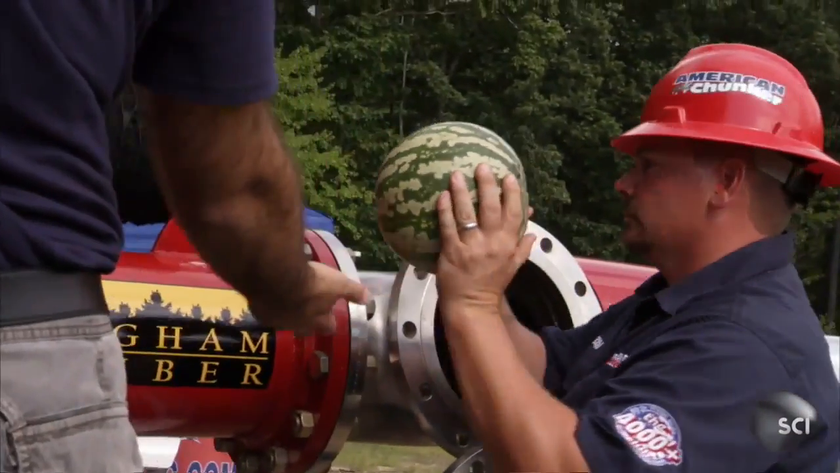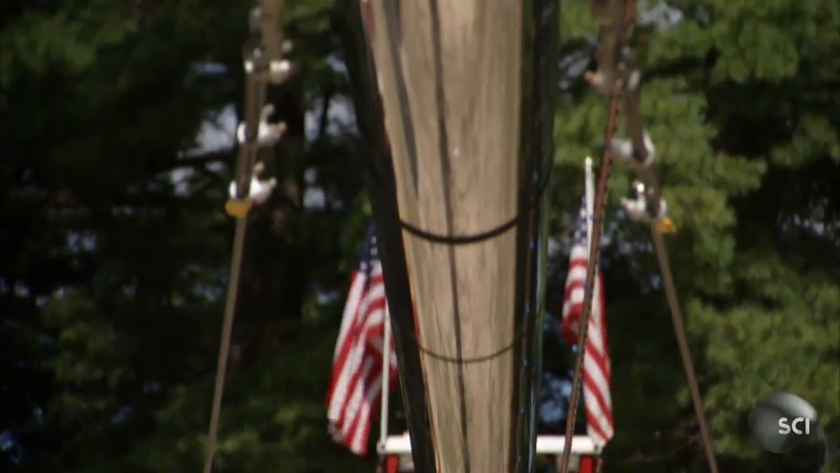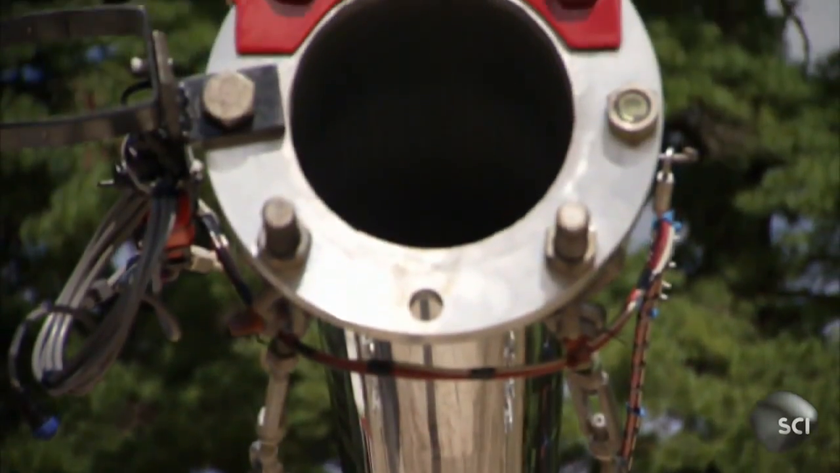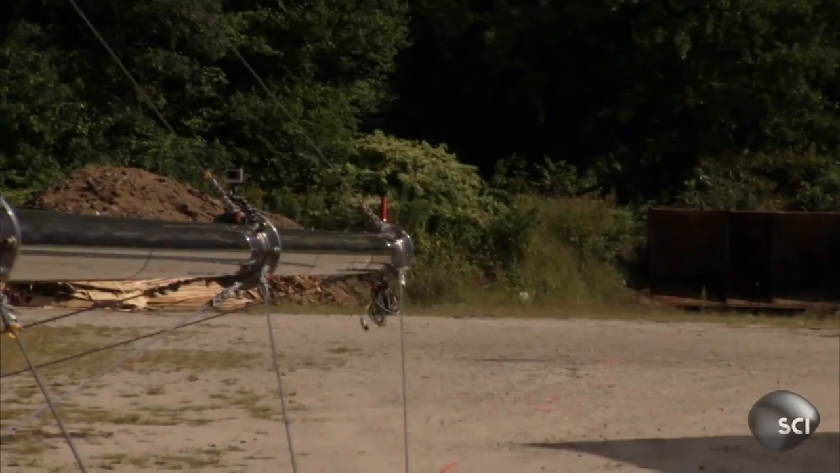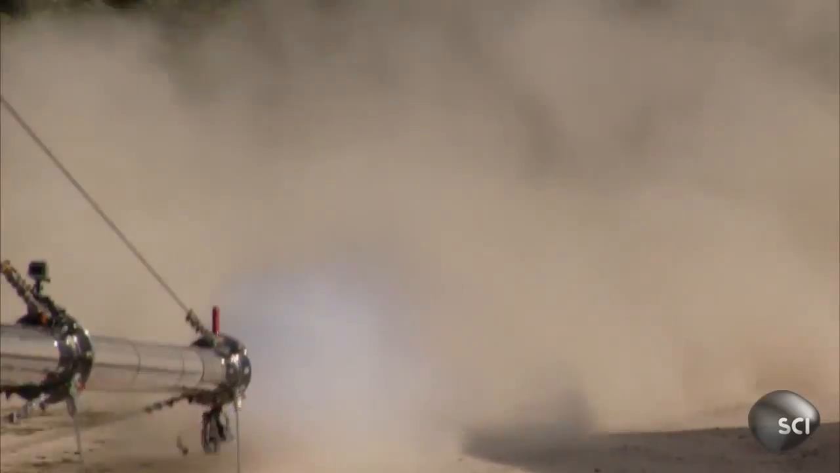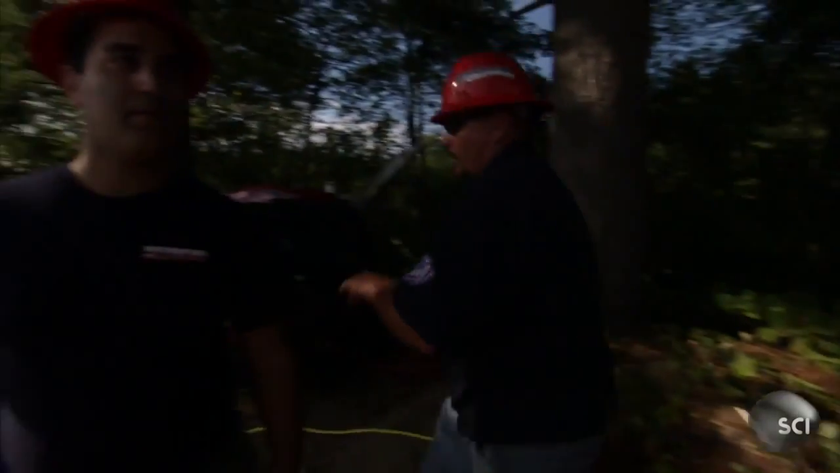Here we go. Team American Chunker has spent $168,000 and over 2,800 man-hours building up to this moment. All right, step back. Fire in the hole. Let's get Leo on that radar for a checkout at the barrel.